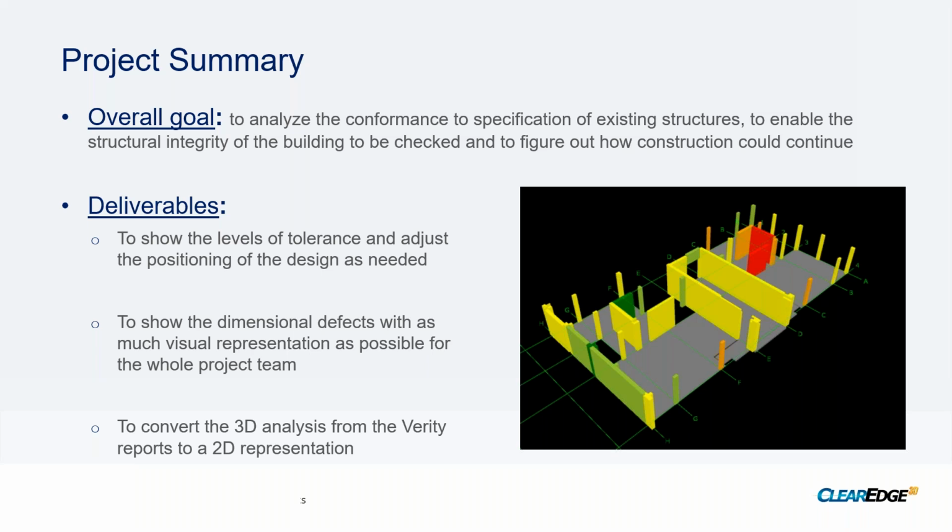So our deliverable was essentially to do a proper as-built and show how these existing structures conform to the project specifications.